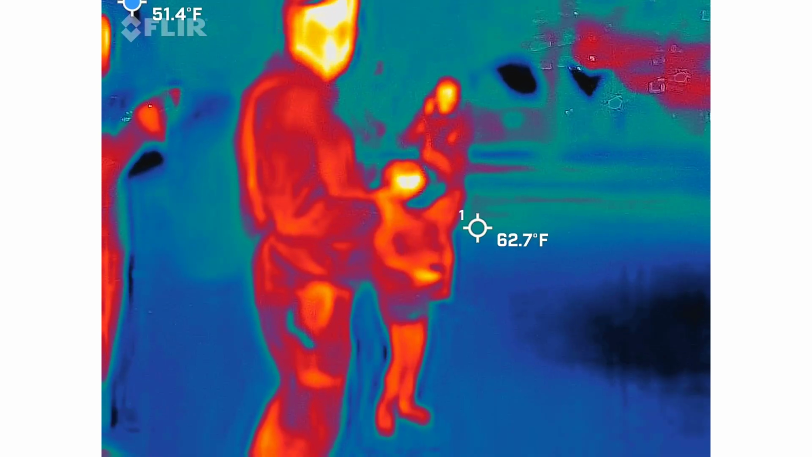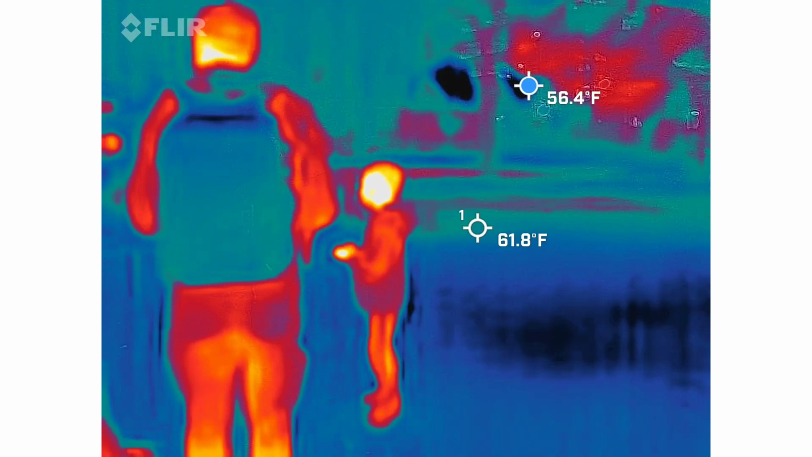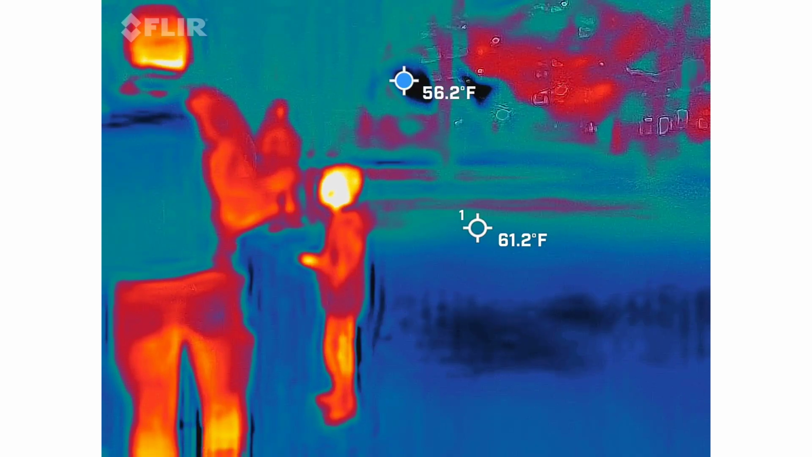All right, let's spread out. Let's see if we can capture it in here. So that red is almost immediate. That's awesome. We don't always get it.